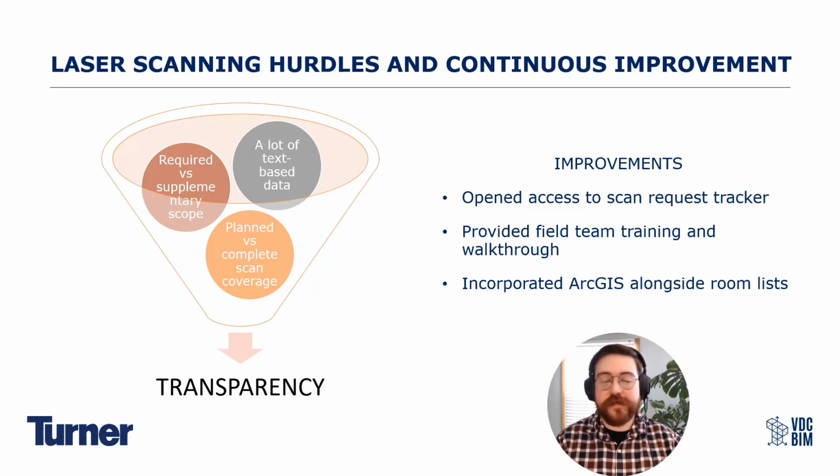So even though it was all contained in a spreadsheet, which you can manipulate any number of ways, it's still a lot of text-based data, right? It's still just walls and walls of text. Couple that with required versus supplementary scope. So some of these superintendents, they really latched on to laser scanning, or they had come from projects that use laser scanning. They wanted stuff laser scanned. So how do we balance what is a want to have or a would be nice to have from a superintendent alongside the client's actual requirements for reality capture? And then finally, planned versus completed scan coverage. So it is a massive, massive site, just like we showed at the beginning.